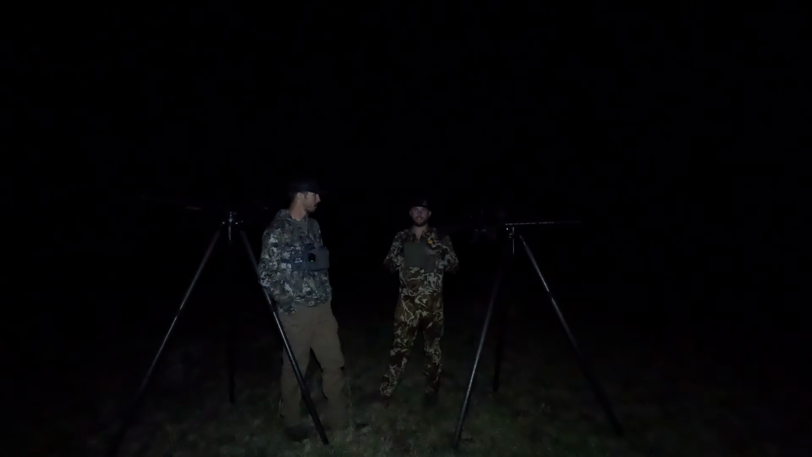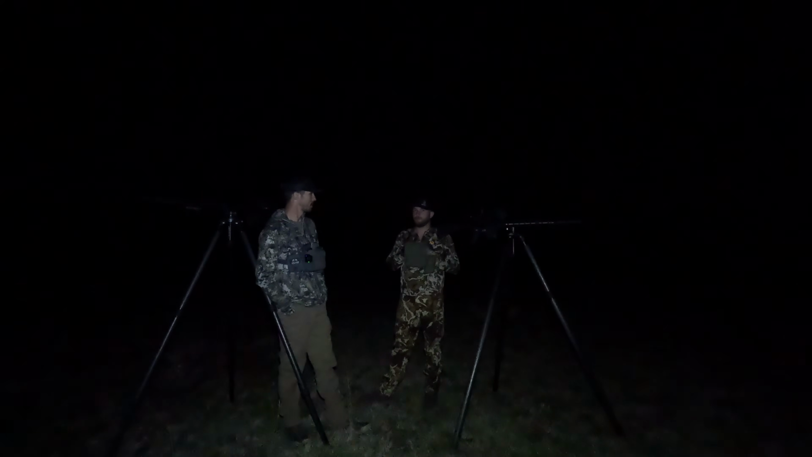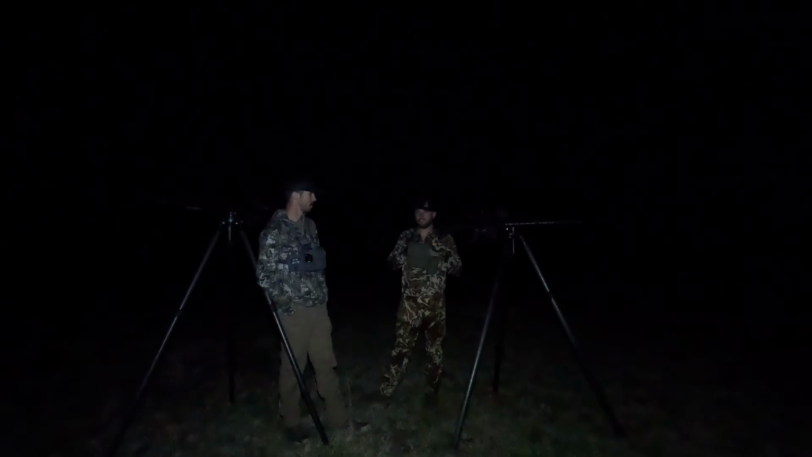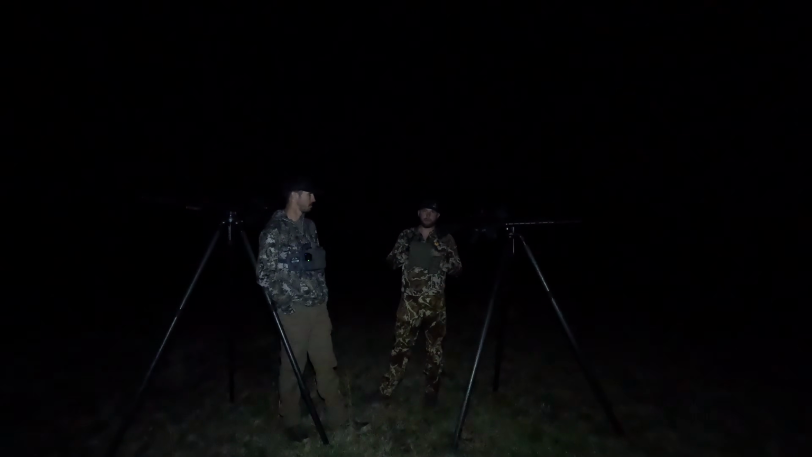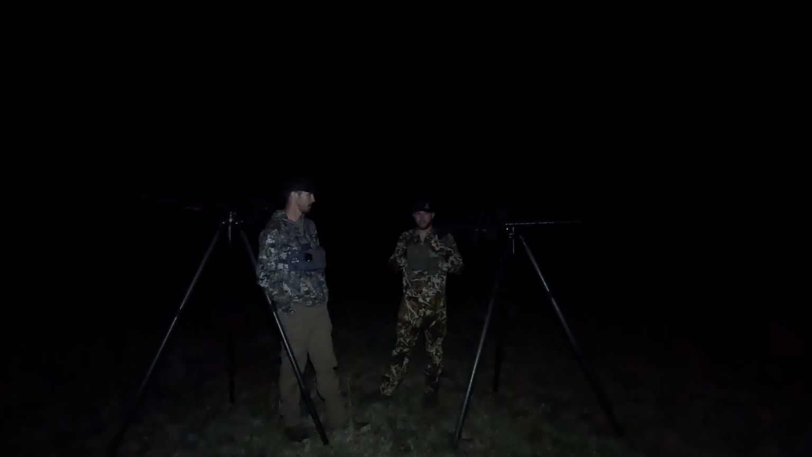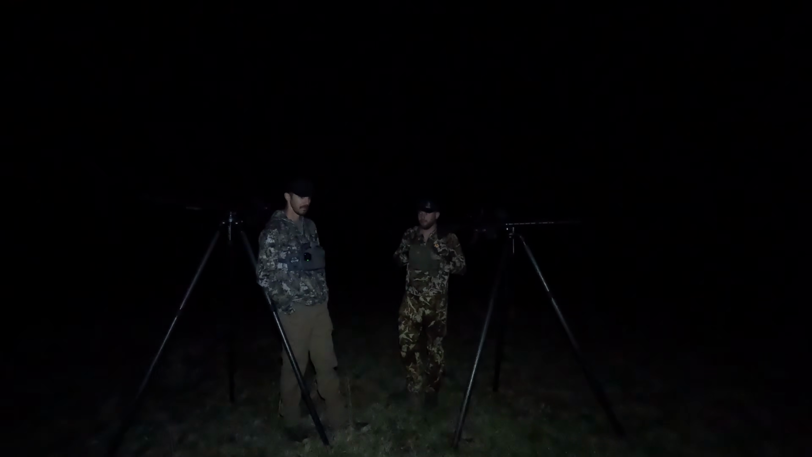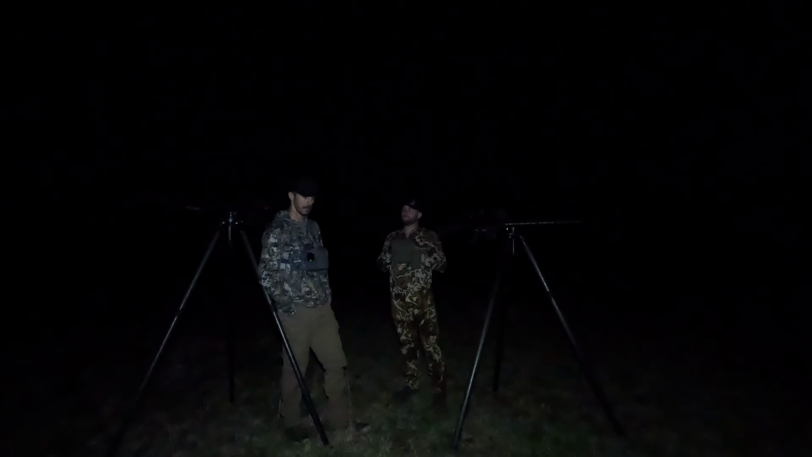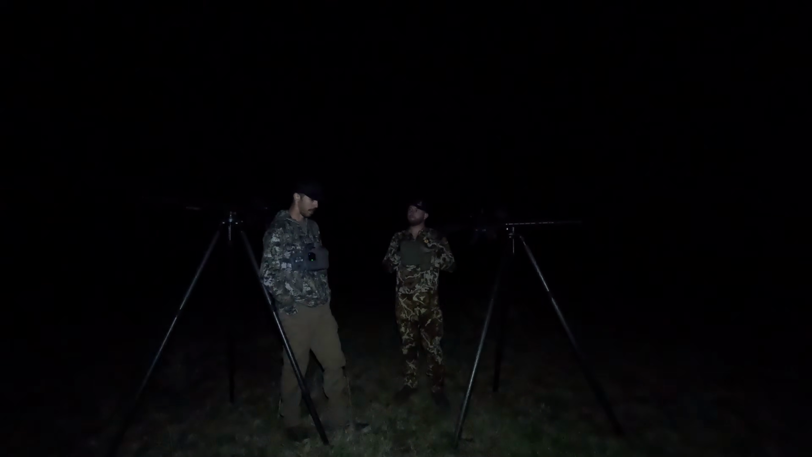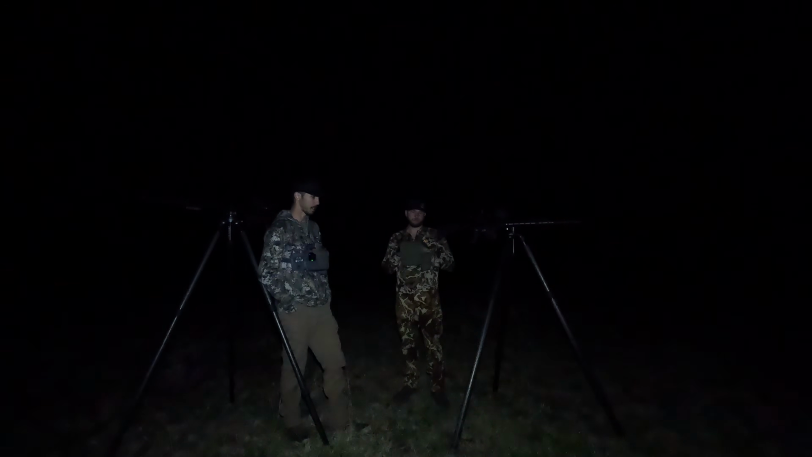Another story for you. Our 6-dog kill was 3 different groups. 3 different sets of dogs where we would shoot, kill, keep calling, shoot, kill, keep calling, shoot, kill, keep calling. End up with 6. We called in 7 coyotes and killed 6 of them. So it's just one of the things you're going to have to figure out for yourself, what works in your spot, what spots are your spots to go to.